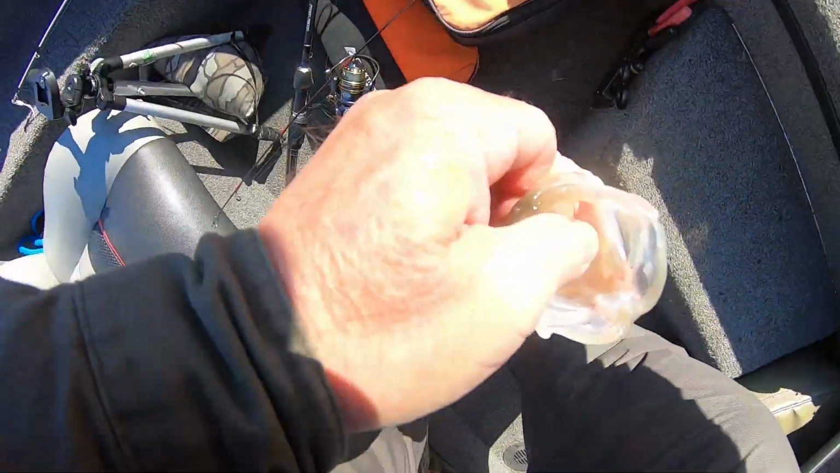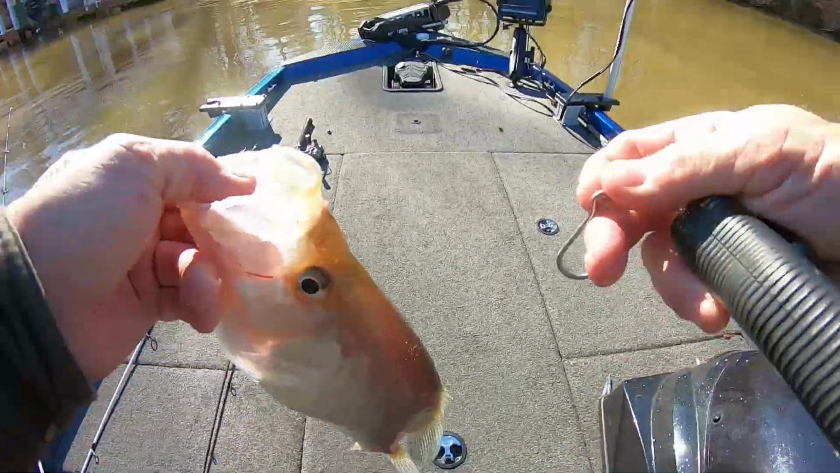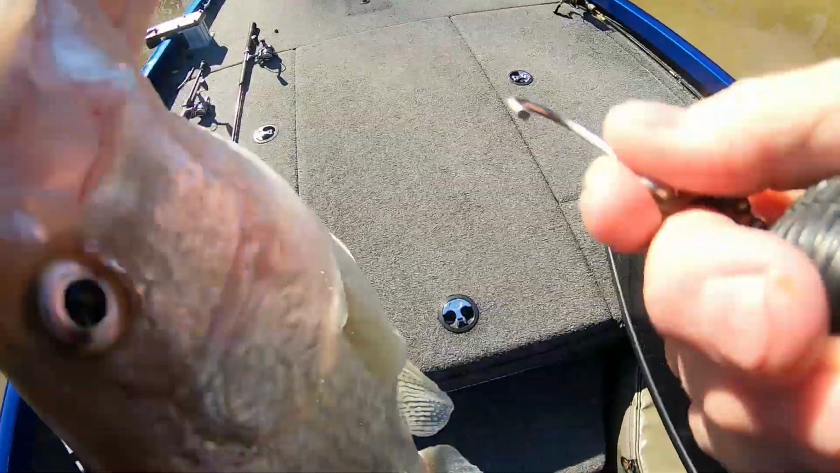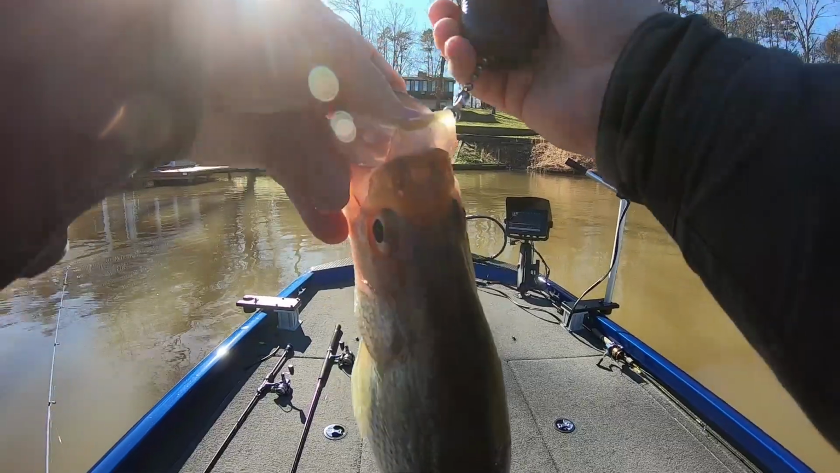He broke. Hey, y'all ain't never, my paint come off my jig head there. All right, here we go. Let's see if I can find a place. Sometimes I punch their lip. I done that on a bass the other day, and I thought, maybe I shouldn't have done it, but I don't like hanging them in the gills either, guys.